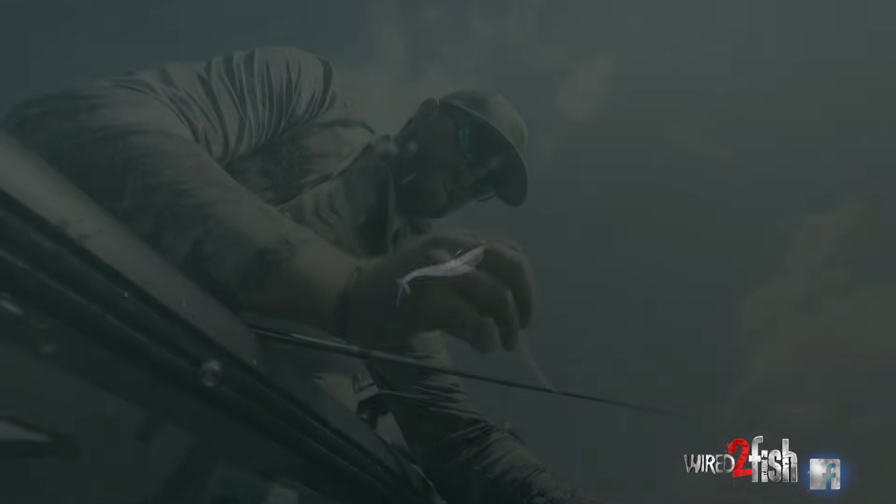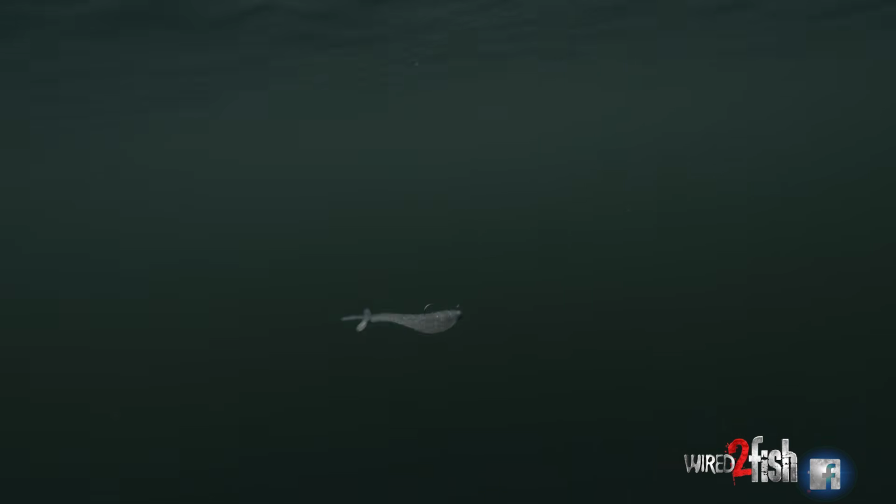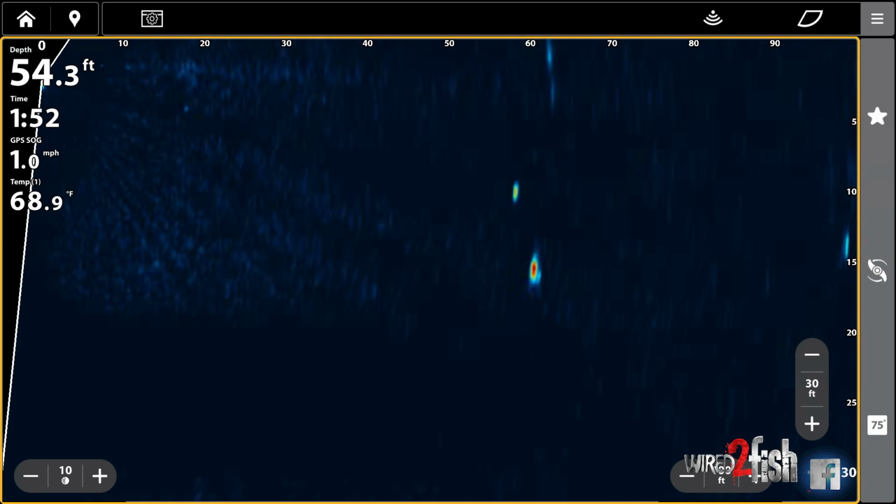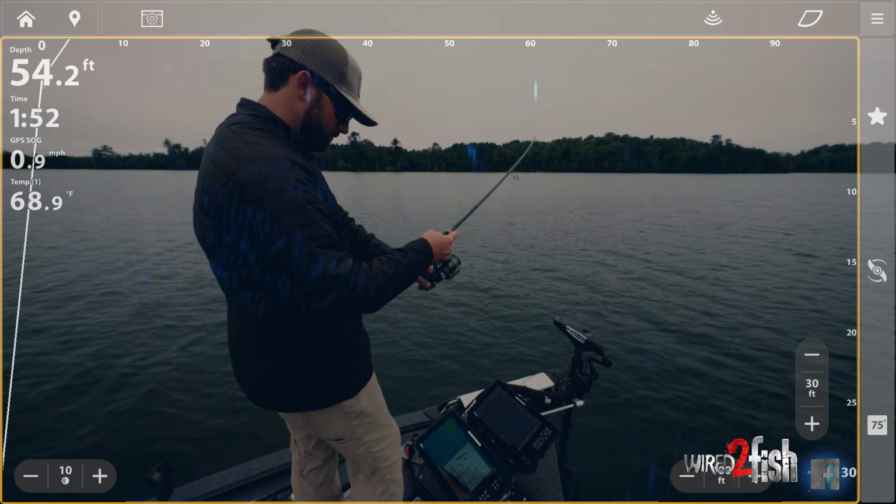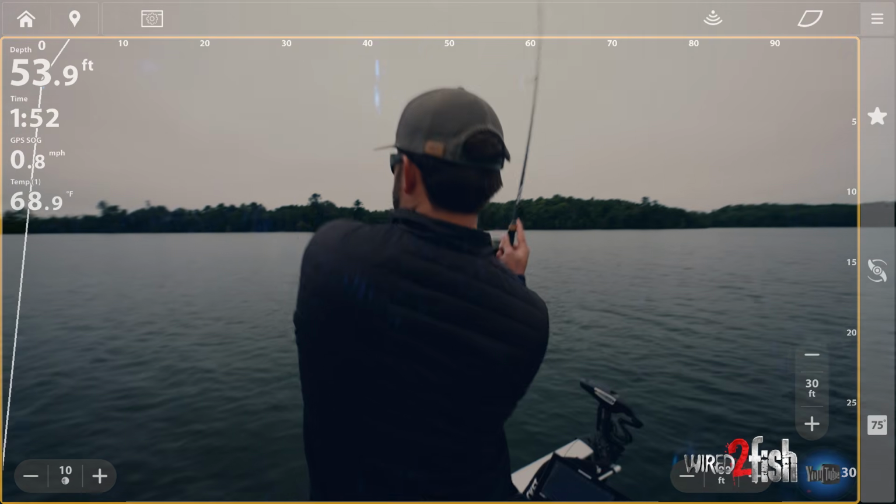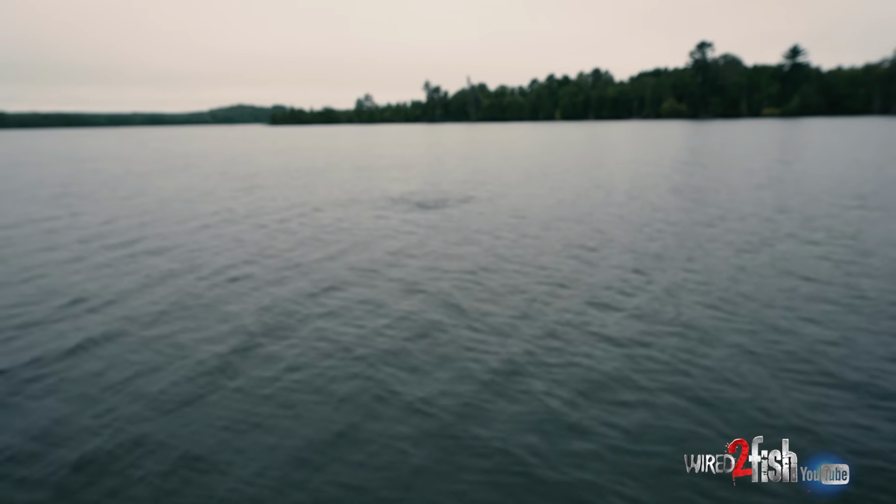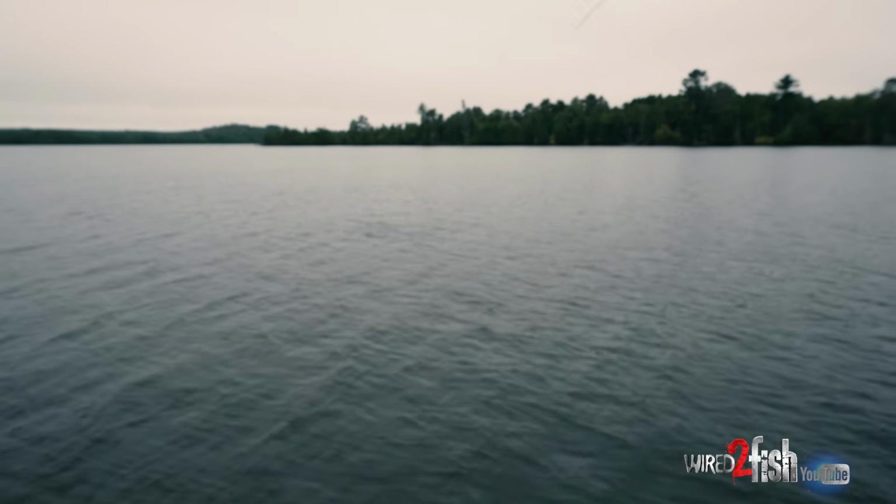They don't get super big. So something in that size, that's a little 3.5-inch bait, just perfectly imitates those shiners and drives those smallmouth nuts. Oh my gosh. And it is a nice one.